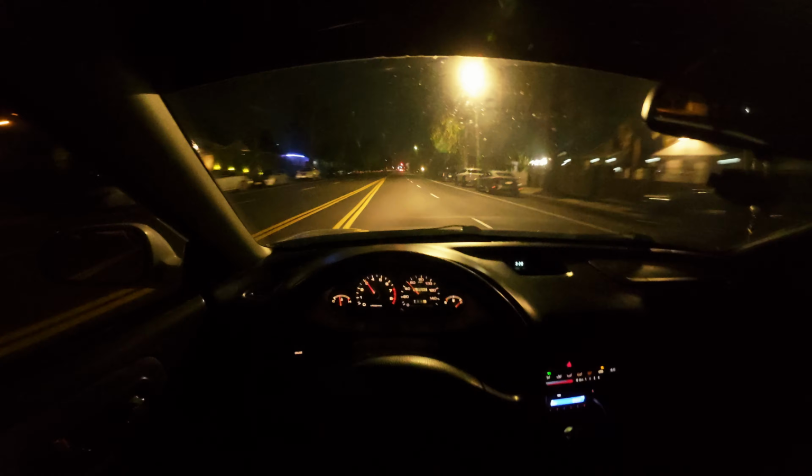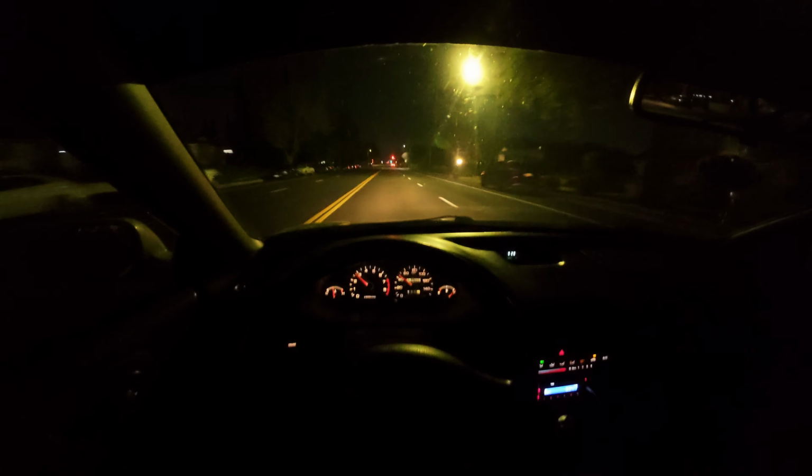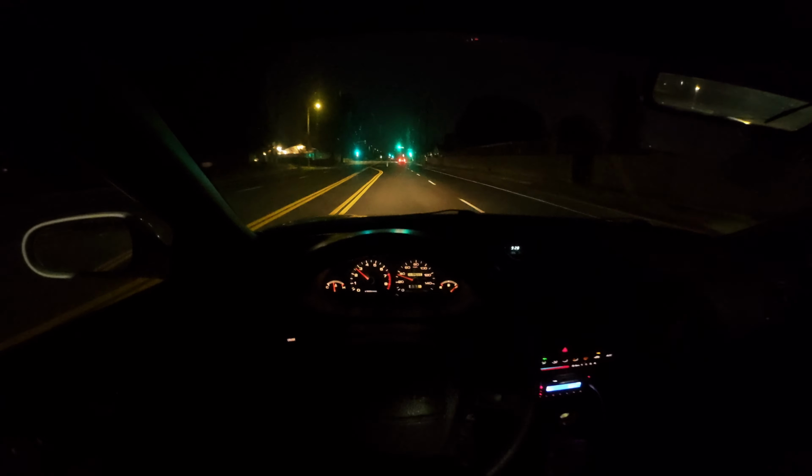A lot of spots that I can rip it. I like that. Go fast in a slow car, better than going slow in a fast car.